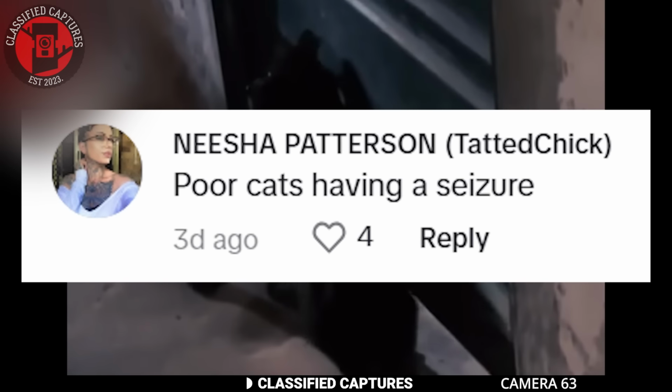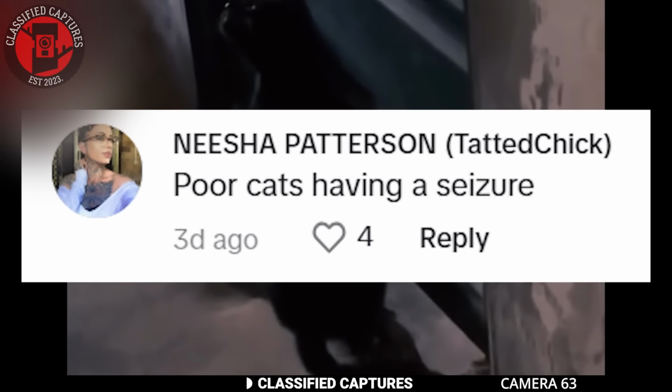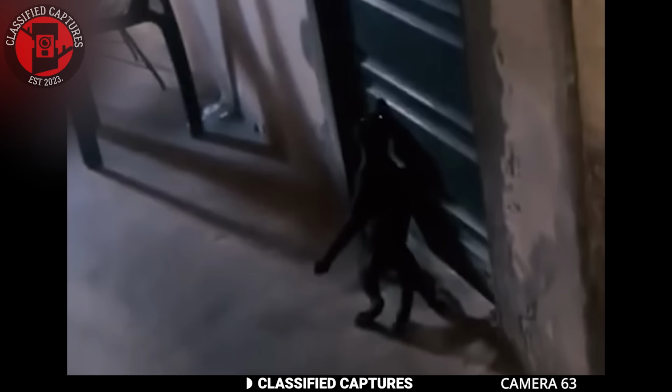As you can see in the footage, the cat begins to twitch with its neck stretched out in an unusual manner. The woman understandably gets scared and keeps her distance while continuing to record. A commenter mentioned that the cat might be having a seizure, which is a plausible explanation for the strange behavior. Seizures in cats can look quite alarming, with twitching, muscle contractions, and unusual postures.